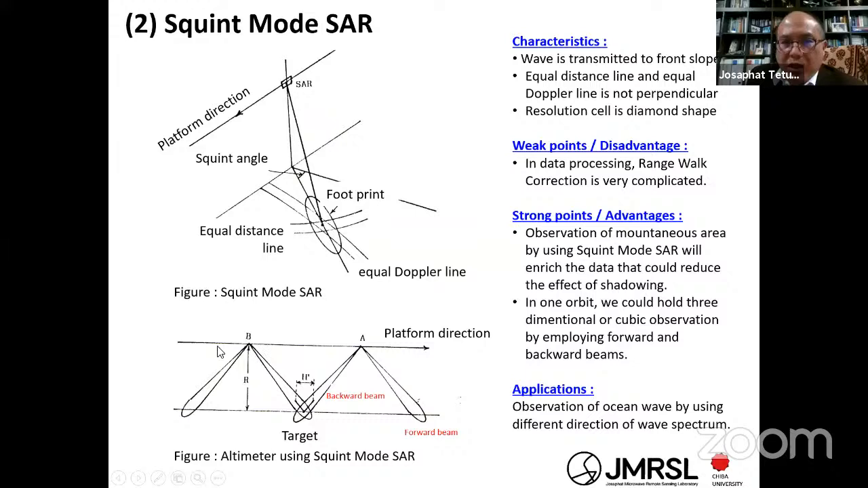For example, when your platform is at B, you can get the forward information, but if some object is like this, you can get the information here, but unfortunately you cannot find this information on the back. It means the shadowing.